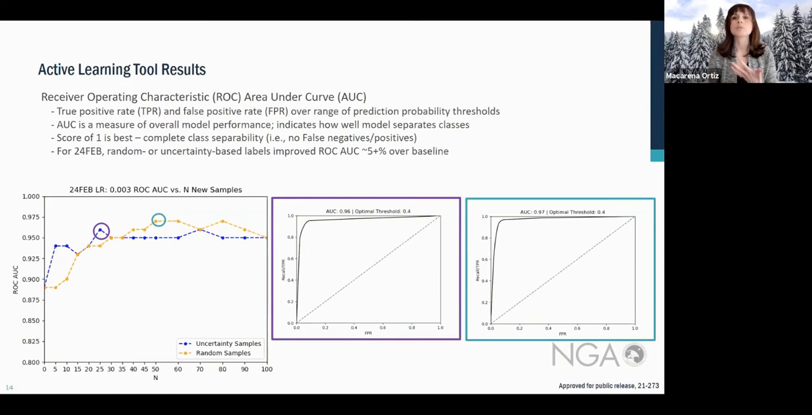For example, if the predicted probability was 0.5 of ice or no ice. With the random samples, in yellow, those models represent updates based on random sampling. So the active learning doesn't take into account what was hard to label or not. It just randomly tells you patches to label.